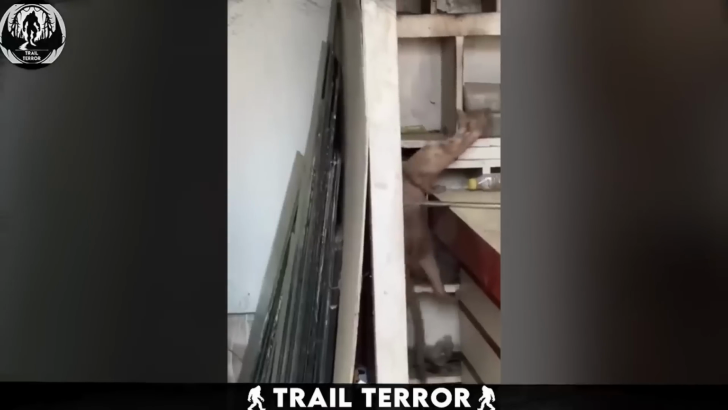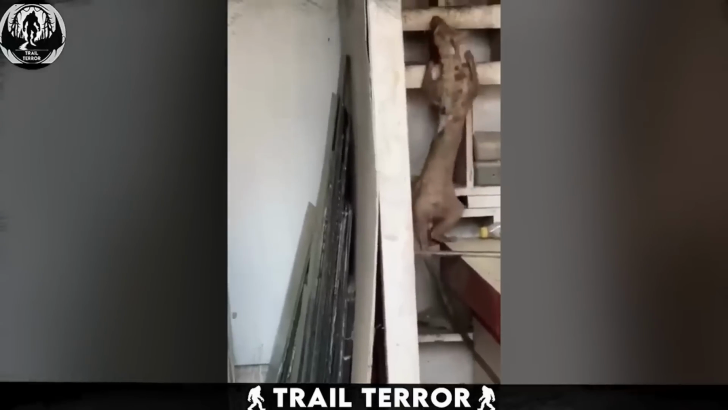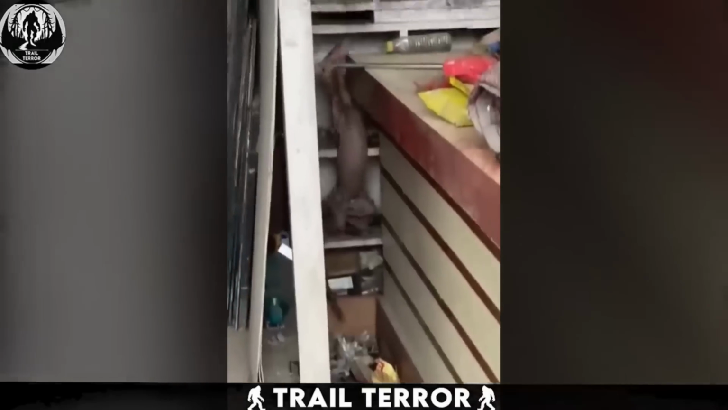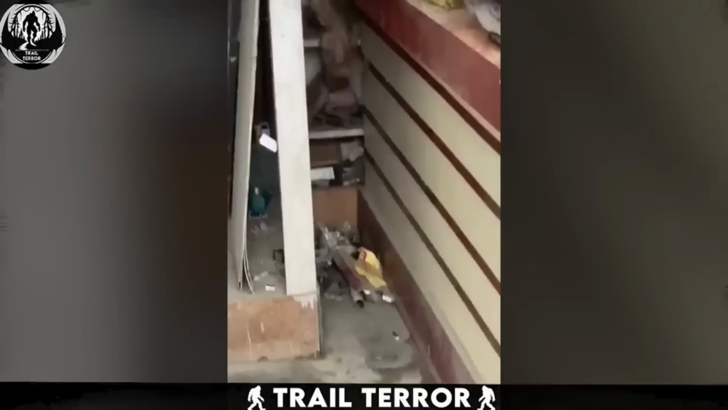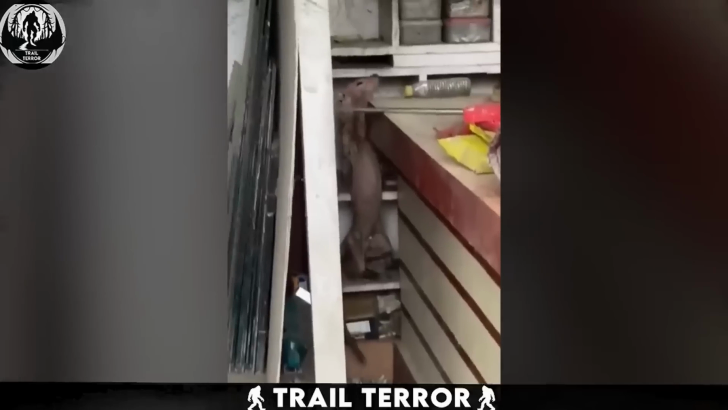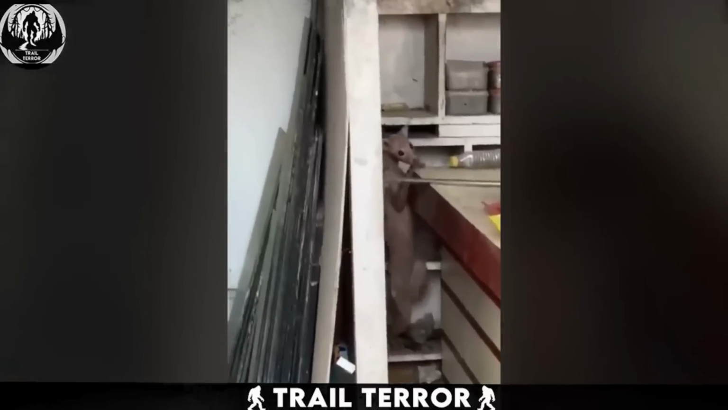This next clip from Muzaffarpur, India, captures a truly bizarre sight. A giant rat-like creature that has left netizens baffled. The footage you just witnessed was recorded in a glassworking shop in Bihar, India. In the video, we see a weird creature resembling a large rat skulking around the shop.